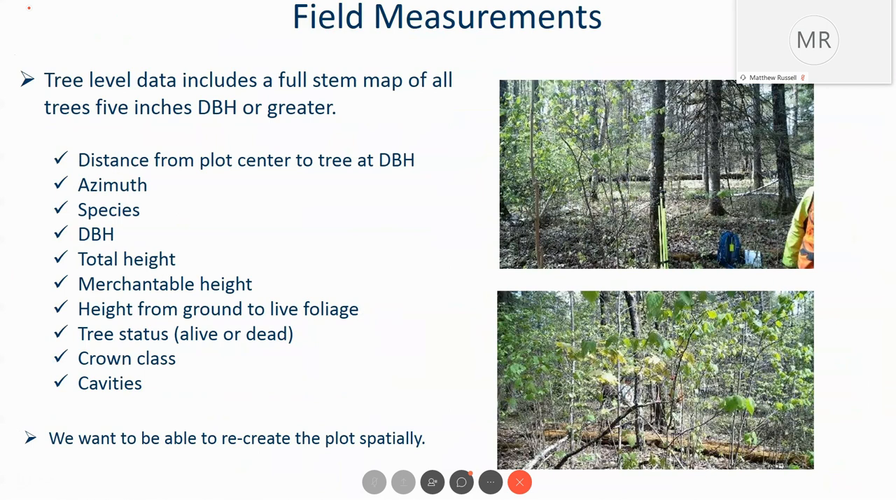So we're looking at this data and what we need to collect. And one really important part of this process was not only to anchor that plot center, but we also need to get an accurate measurement both in distance and azimuth to each tree within that plot so that we could map those trees within the LiDAR data.